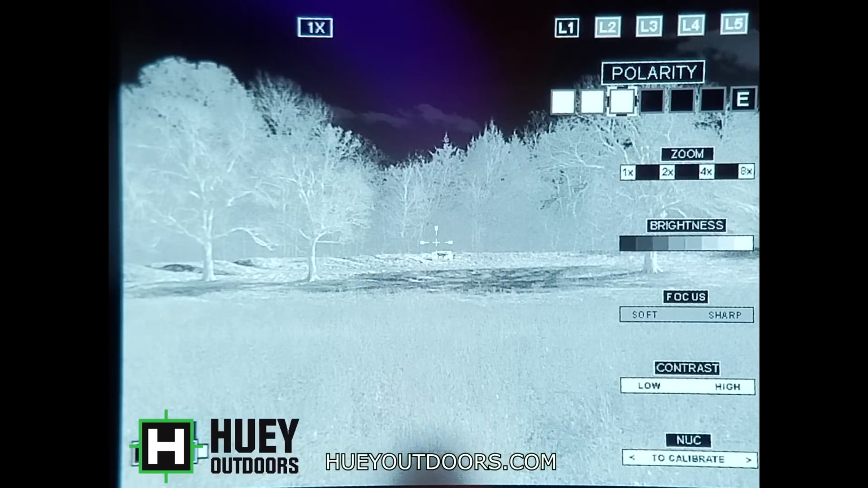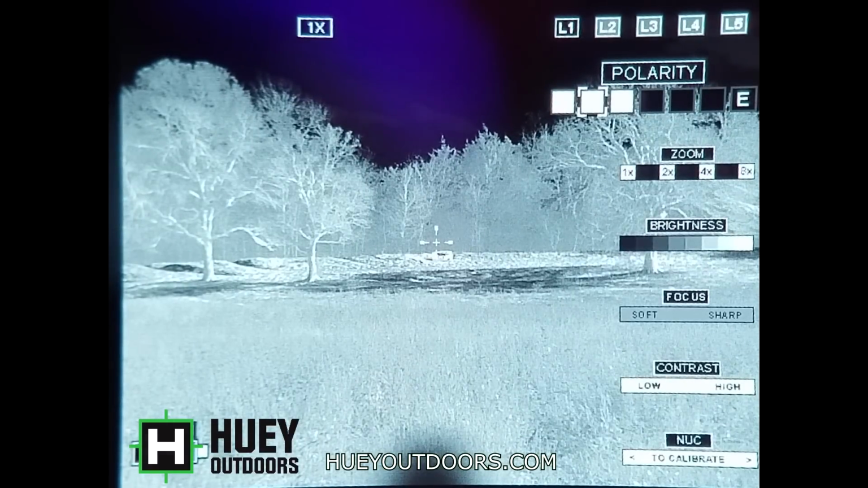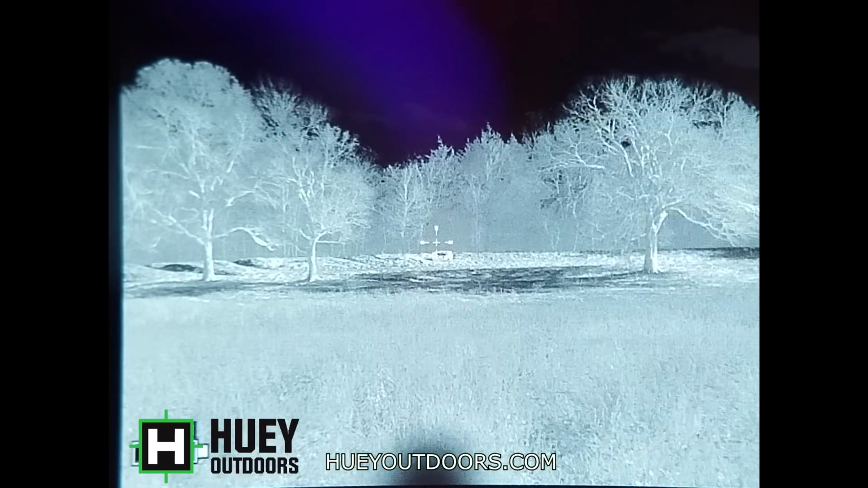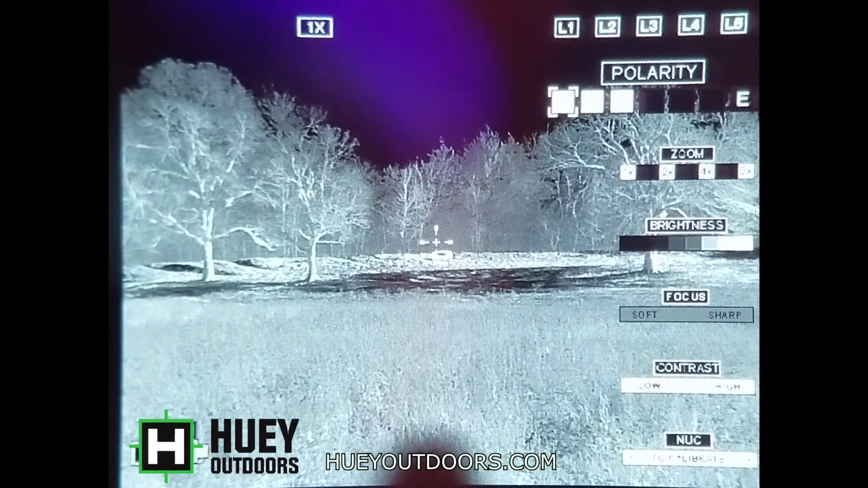I really wanted to show you the resolution, and this is kind of a good image here, but again, the sun is shining on the screen. I didn't know it at the time when I was filming this. I didn't see it till I got back, so it's actually even better resolution than what you're seeing. The sun is washing out the screen.